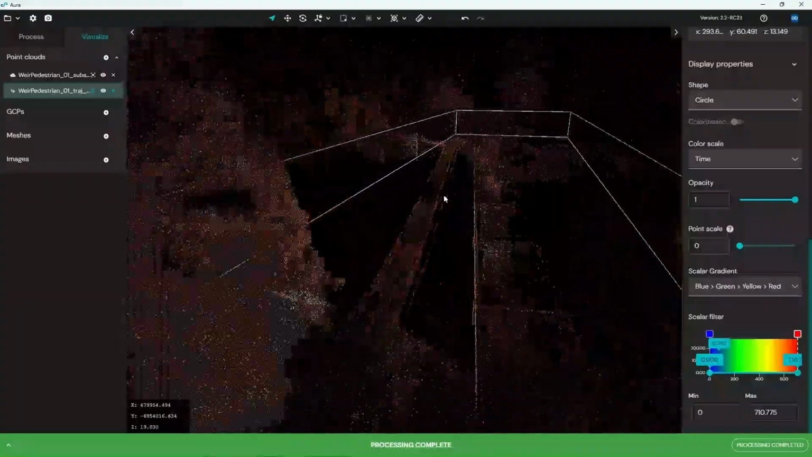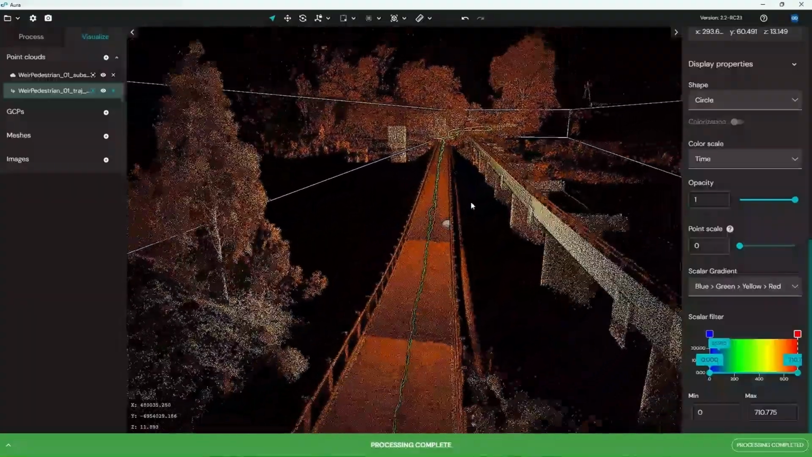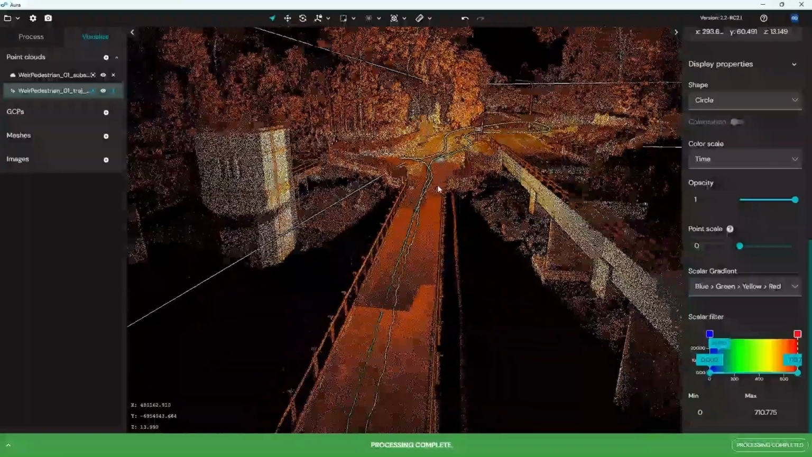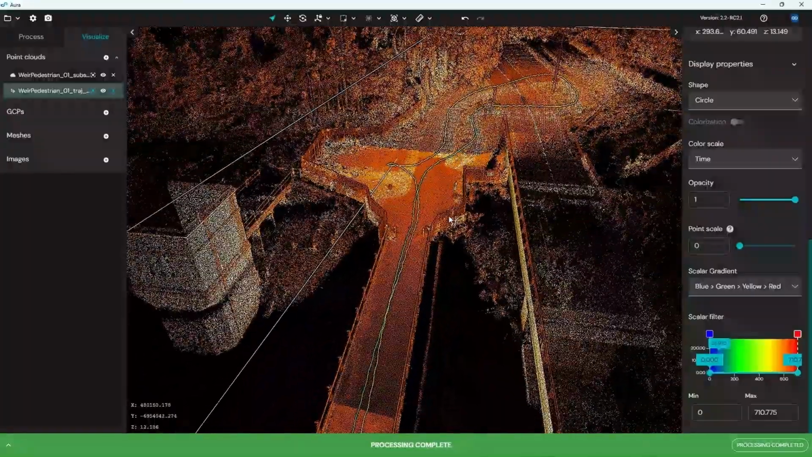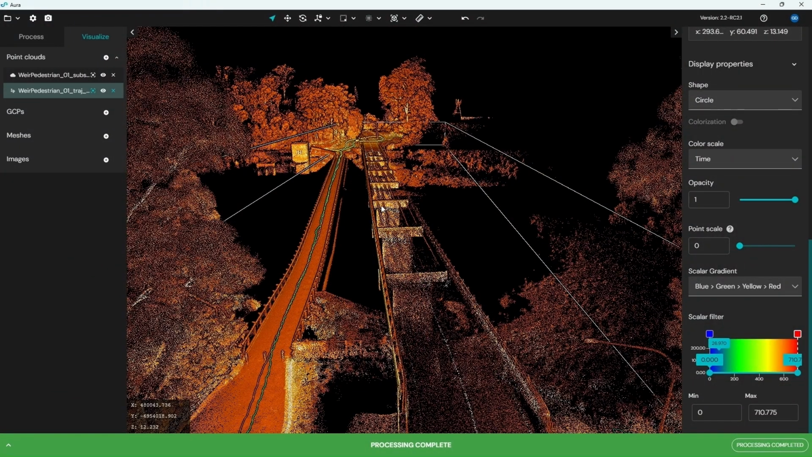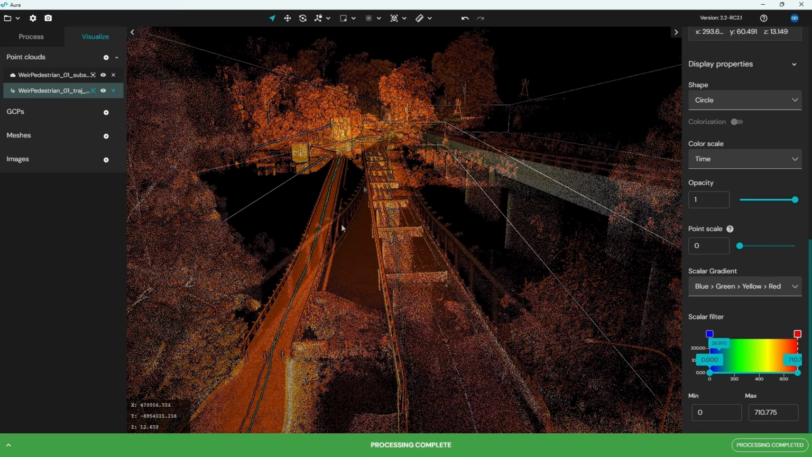And then we went across this pedestrian bridge here, and then down the end to the other side of the bridge, and then returned back. We can see here we captured a little bit of the vehicle bridge in our backpack scan. So what we would do next is process the second scan, and we can follow the same workflow that we did for the first scan.